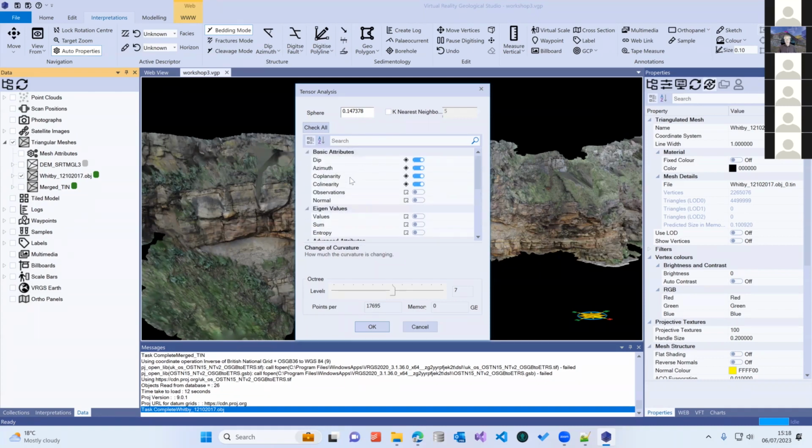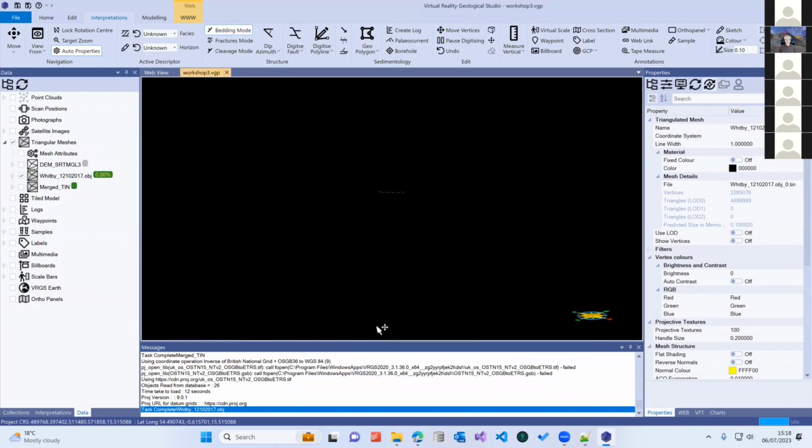A lot of these are things that you might use in various kinds of statistical and machine learning based classifications. But for us as geologists, geoscientists, these basic attributes, particularly the dip, azimuth, the coplanarity, are the ones that we use the most. The rest of it can just be left as it is, and we click OK.